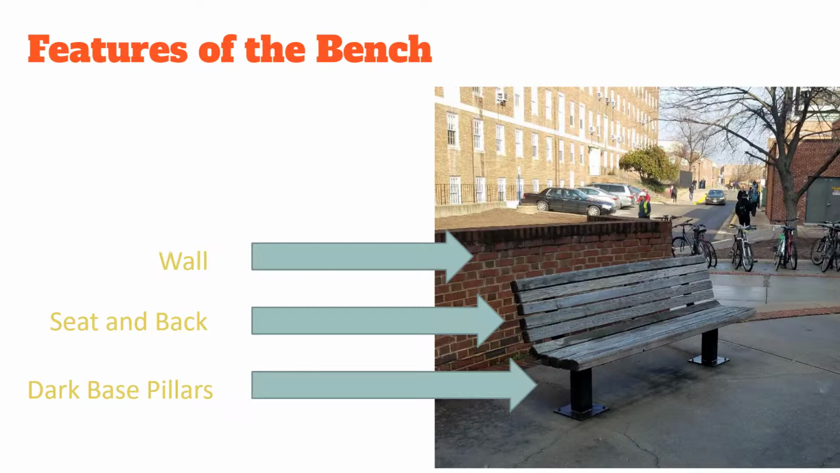Some features of my target that made it kind of difficult to scan were the wall, the seat in the back, and the dark base pillars. The wall kept me from being able to get a straight-on shot at the back of the bench. The seat and the back of the bench are in two different planes. It's easy to scan the back of the bench, but not as easy to scan the seat. The dark base pillars have a different coefficient of reflectivity, so I knew I had to account for those somehow